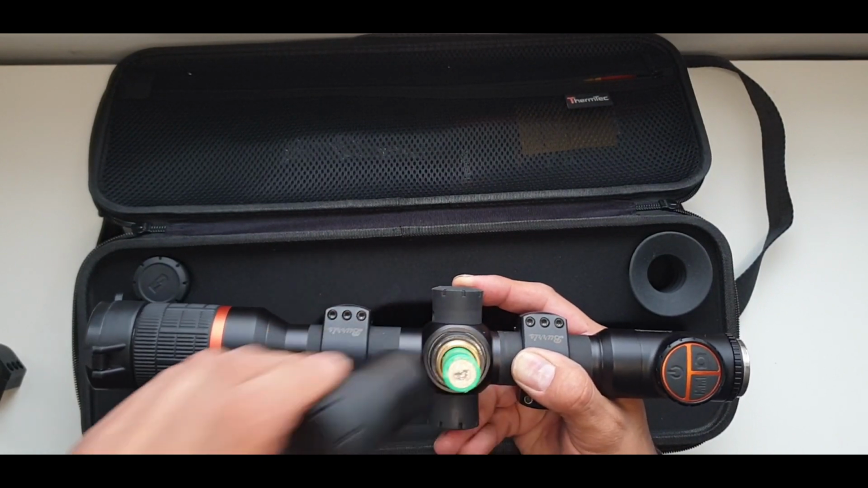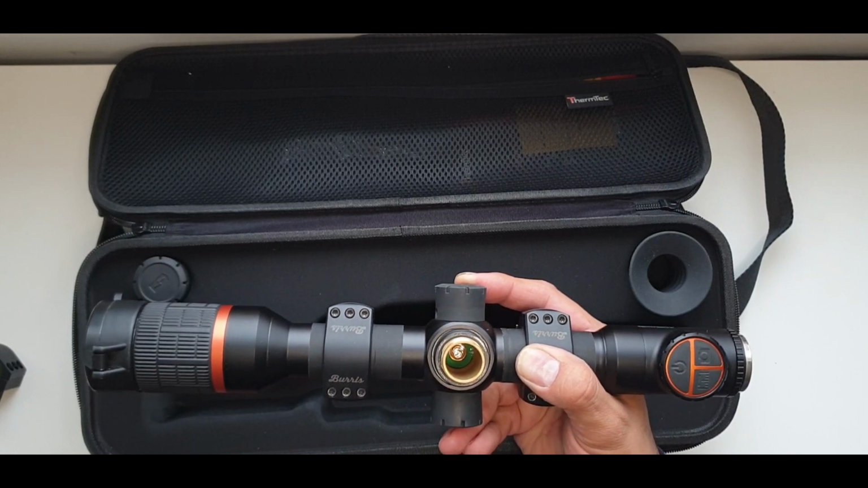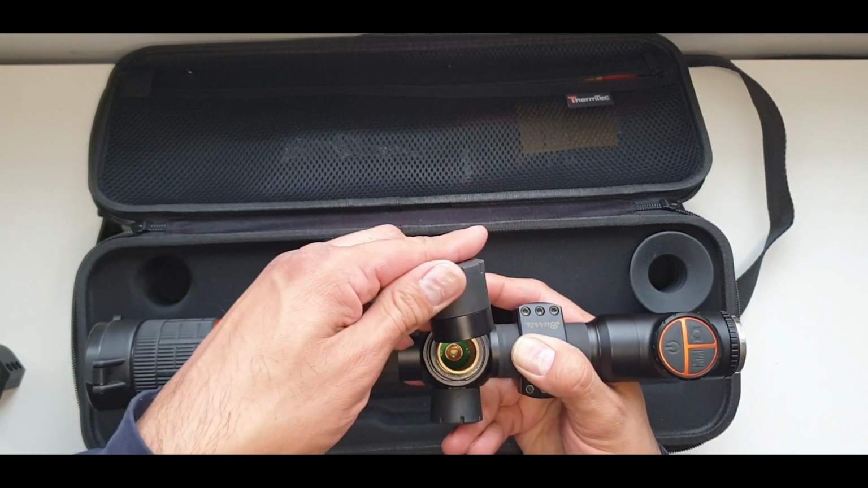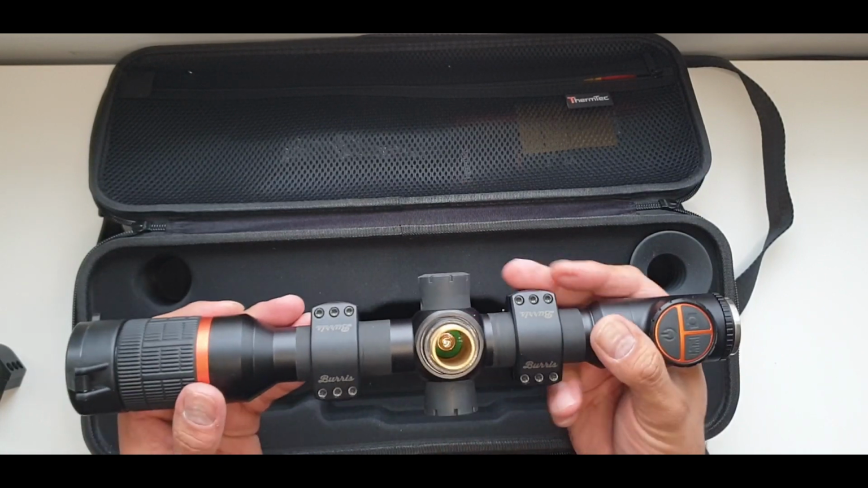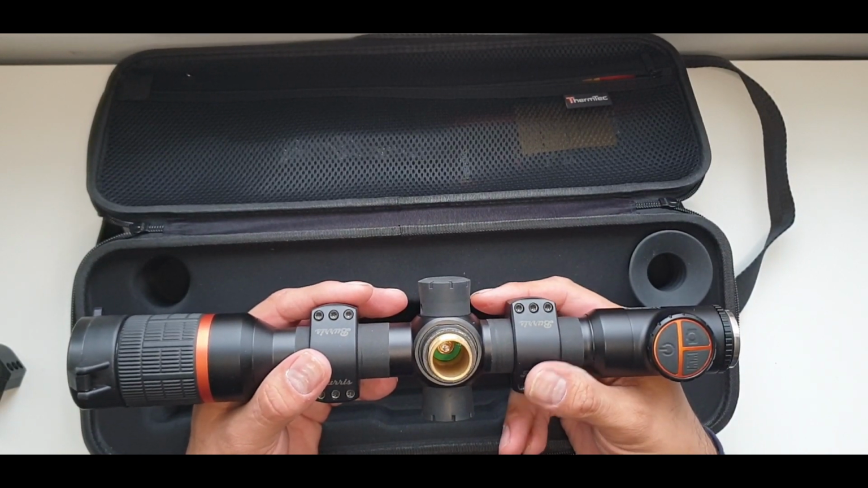So you have a choice of an 18650, which this one is, or you can put in an 18500, which will mean it's a shorter battery, and you will have this shorter turret top cap here. So that's quite a good feature. I'll take you through the features here. I'm not going to go through every single thing because a lot of people are interested or not interested.